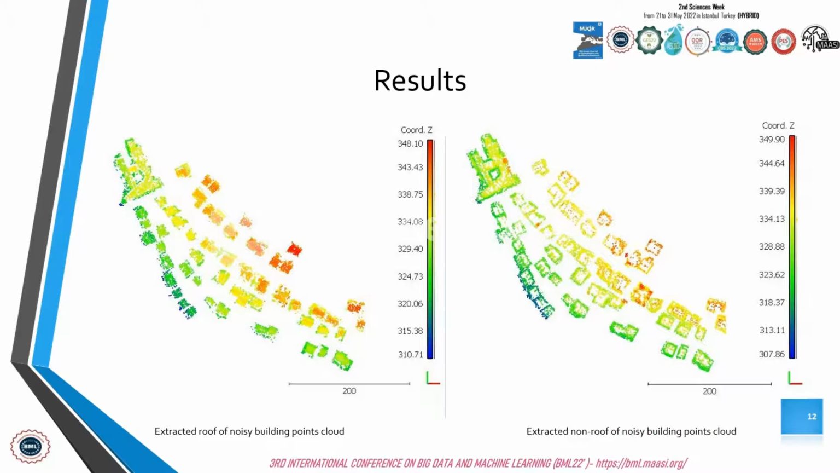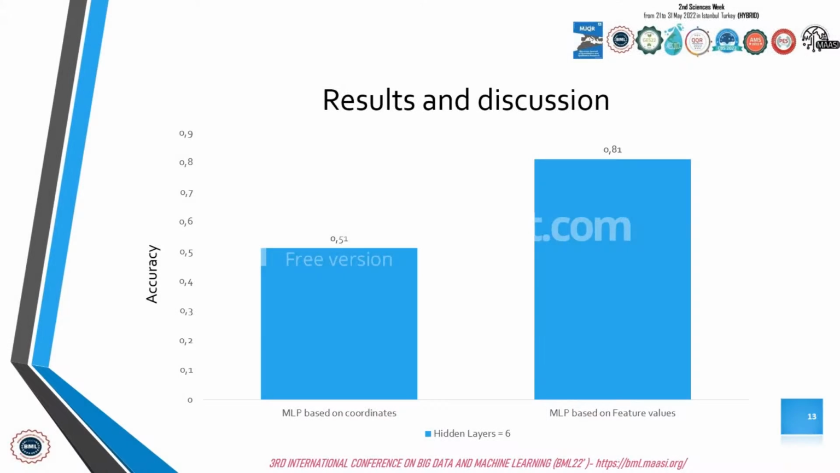It contains the vegetation, the terrain, and the remaining points as well, with an accuracy equal to 0.51 estimated for the model while using it directly on the coordinates only, and with an accuracy equal to 0.81 while using the feature values.